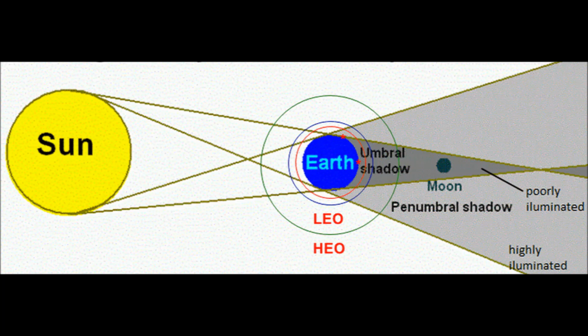The sun is 880,000 miles in diameter. It's 93 million miles away, but it still casts a shadow on the Earth. In fact, there's two shadows. One's the umbra shadow, which is the deep shadow, and there's the penumbra shadow, which is the not so deep shadow.